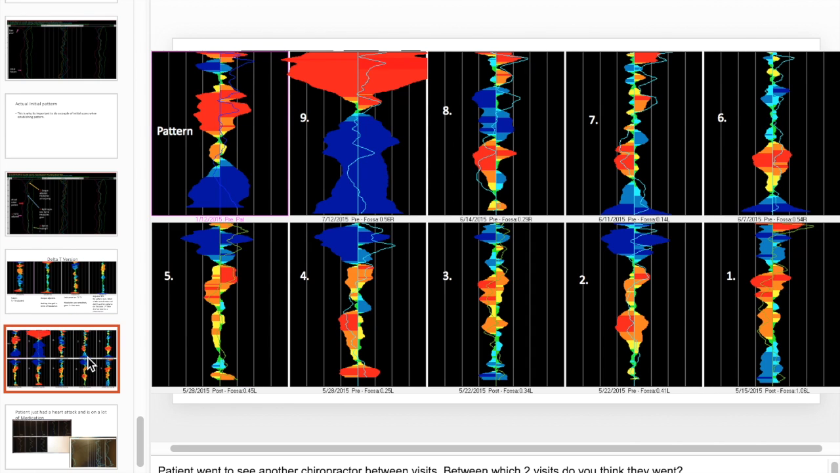Alright, this is a cool case. So this was a patient I was taking care of for a while. These are just the last set of scans because I can only do so many screenshots and you don't want to see like 40 scans. So I was taking care of them on through here. Ignore this one, this was their initial pattern. But between which two visits, so I was taking care of them, I got their scans looking really good. Because, I mean, if that was their initial pattern, these are all better than that.